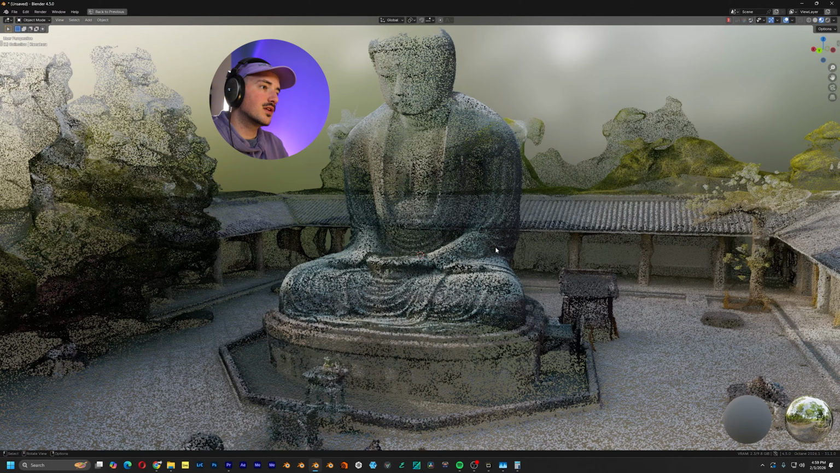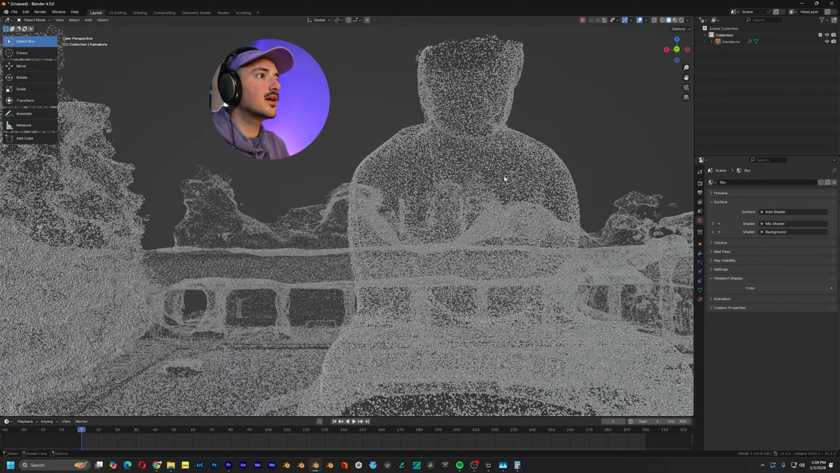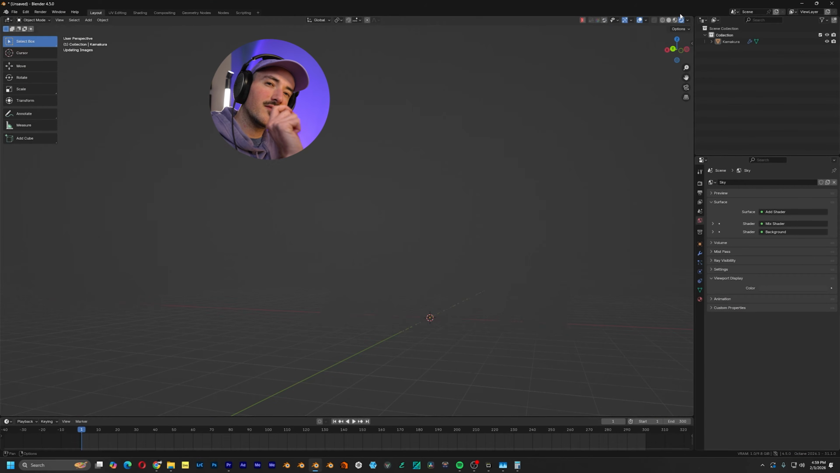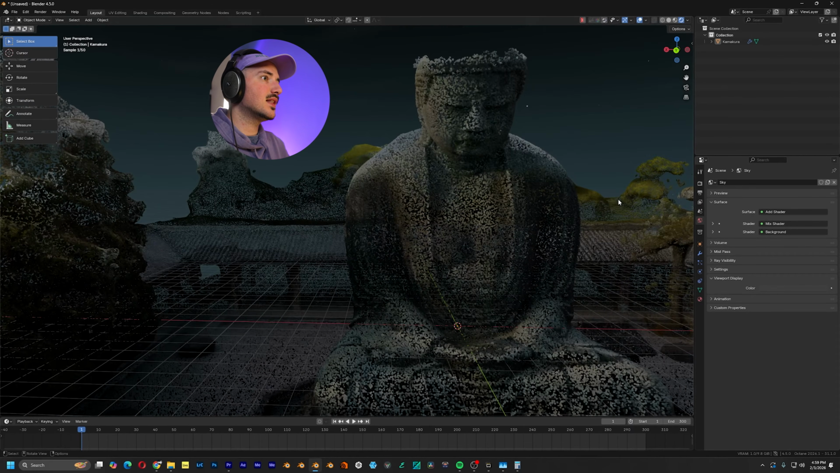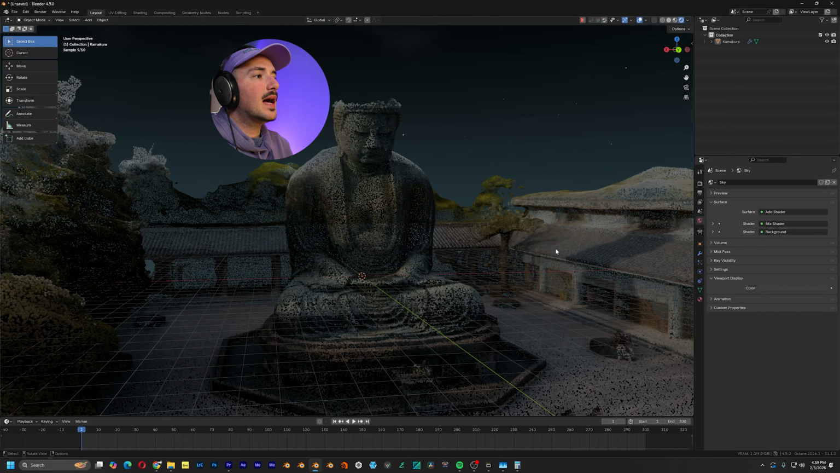So if you have a slower system, you can render on Eevee, but I like Cycles because Cycles has the perfectly round spheres. Eevee does not have that. So like right off the bat, it looks great.